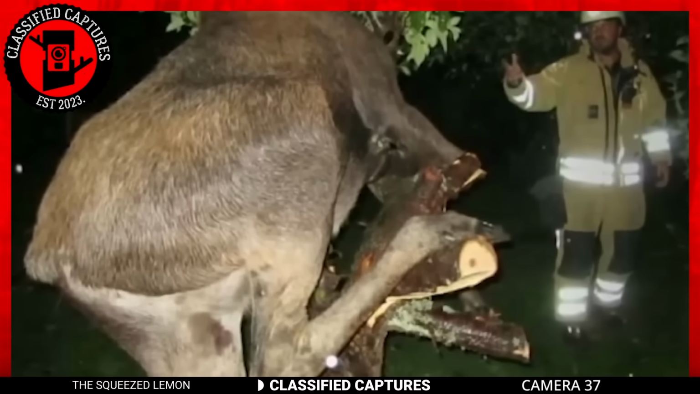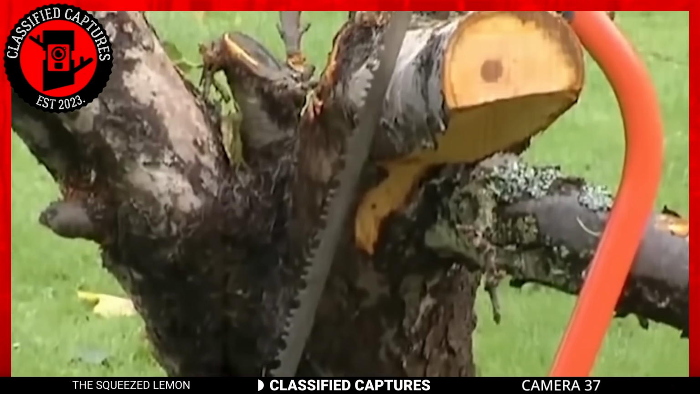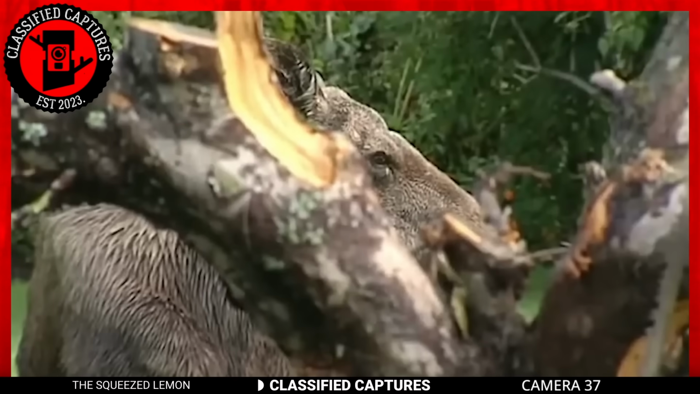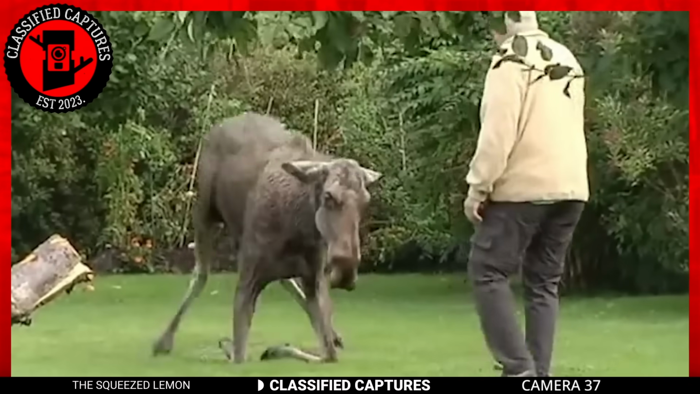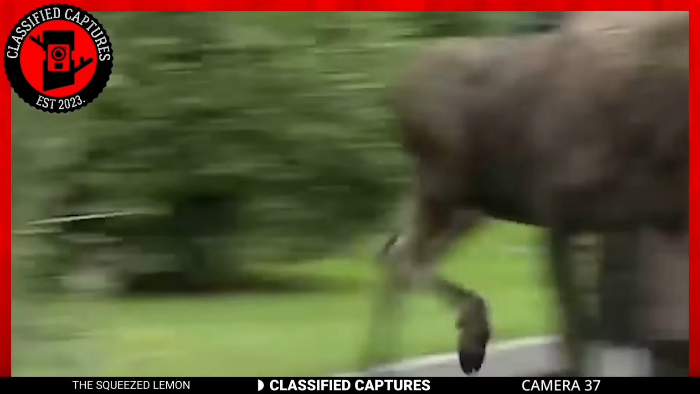A team of experts arrived on the scene and assessed the situation. They realized that the only way to save the moose was to cut down the tree. With precision and care, the tree was cut down and the moose was rescued from its perilous situation. After being examined by the experts, the moose quickly ran off into the woods, eager to continue its journey.